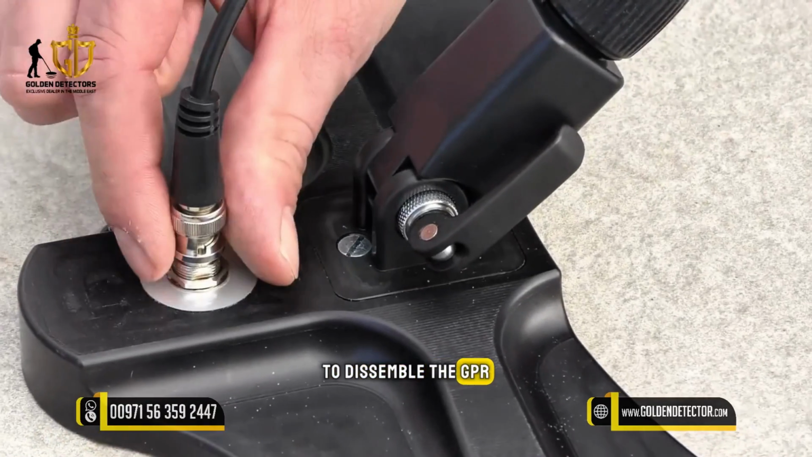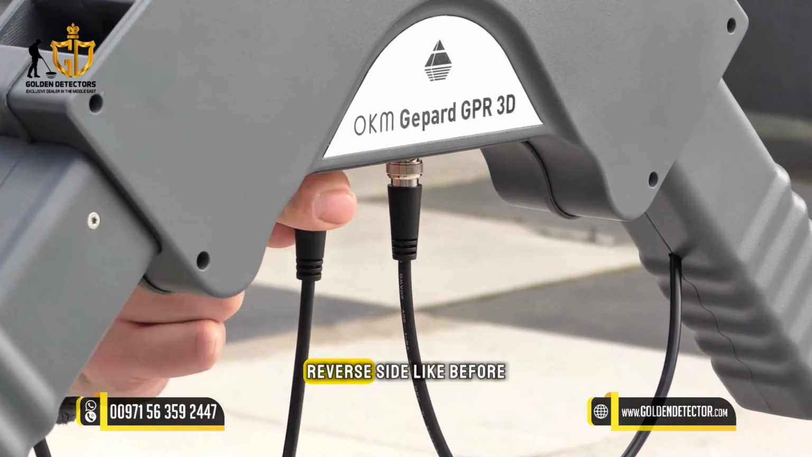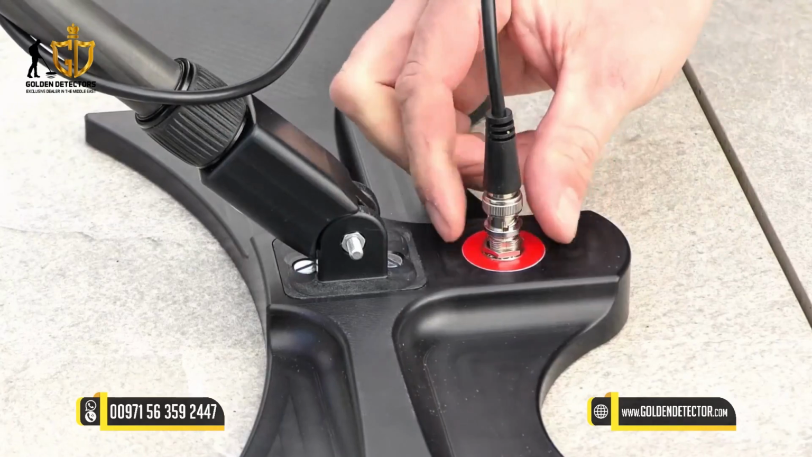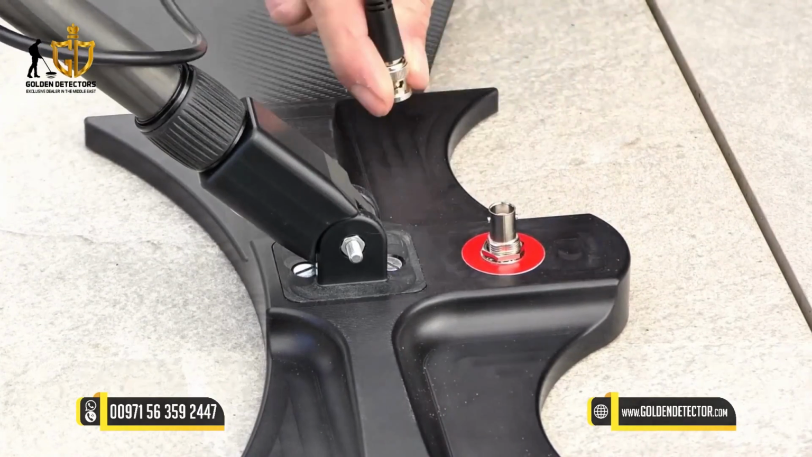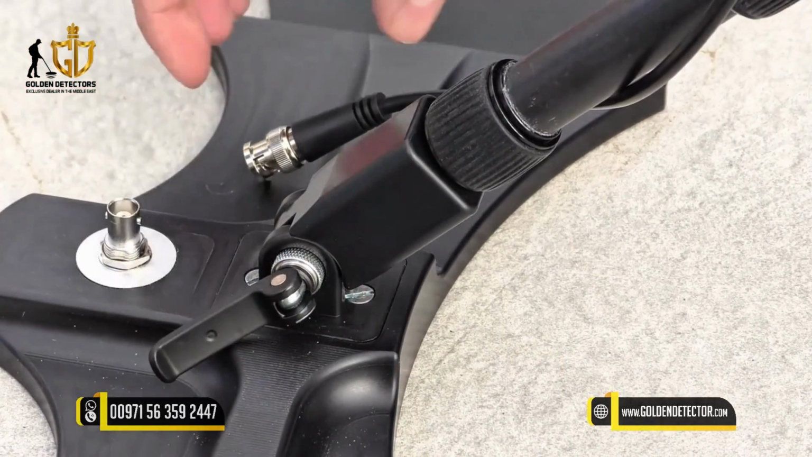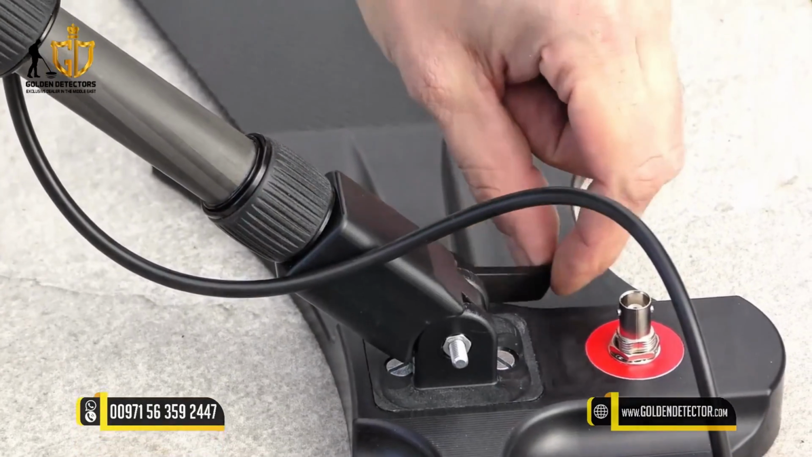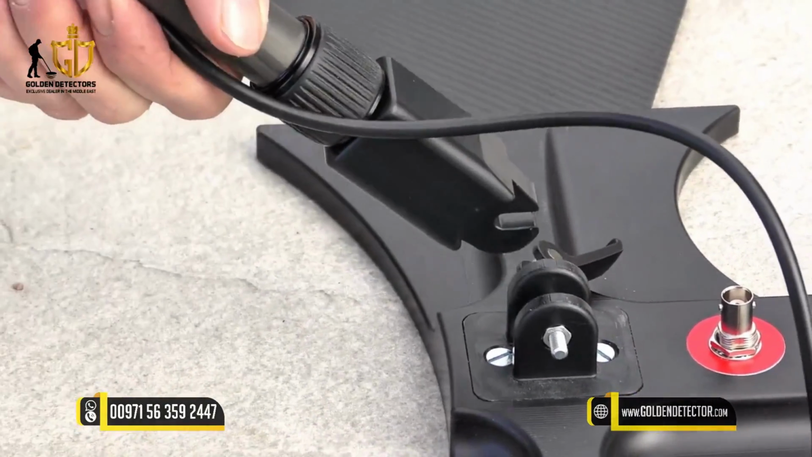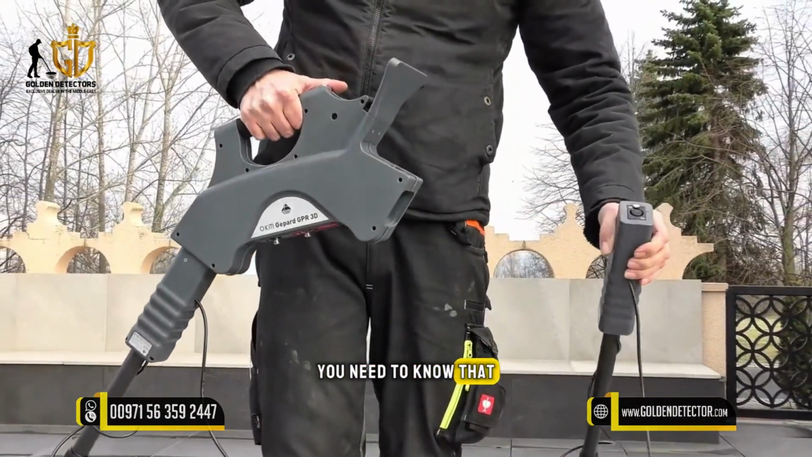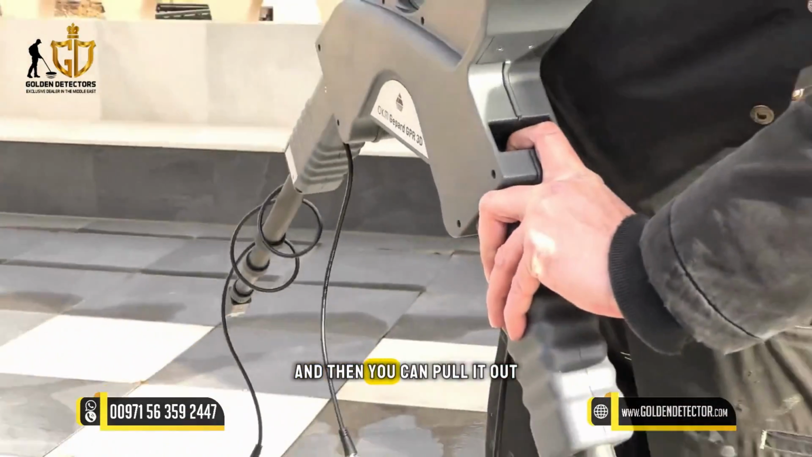To disassemble the GPR, we just need to disconnect all our connectors, reversing the steps from before. Next step is to open the quick release and slide out the telescopic antenna arms on both sides. To separate the telescopic arms from the main unit, you need to press this little silver button to loosen the connector and then you can pull it out.